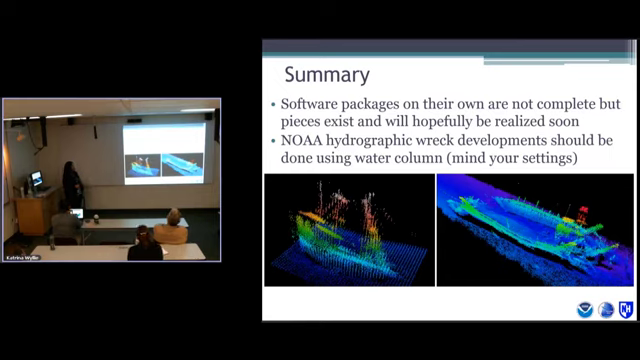So this is our good old Troyden with that forward mast, and this is the Montana with the engine, the boiler, propeller. These are all the water column point clouds.